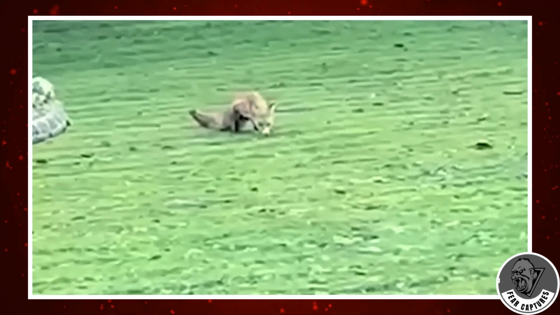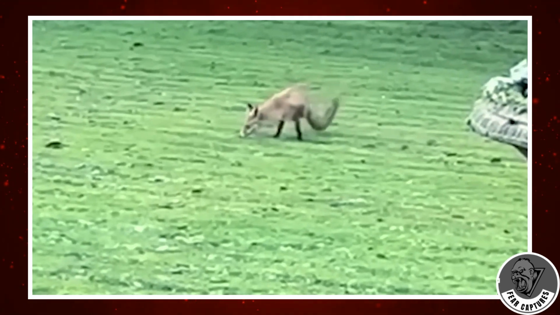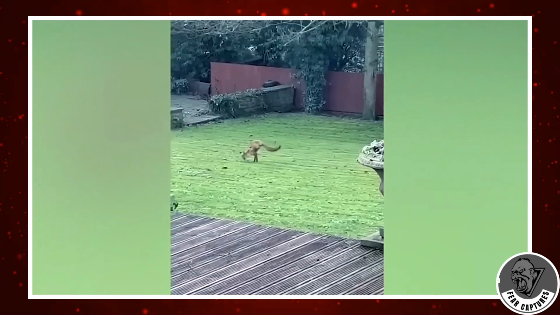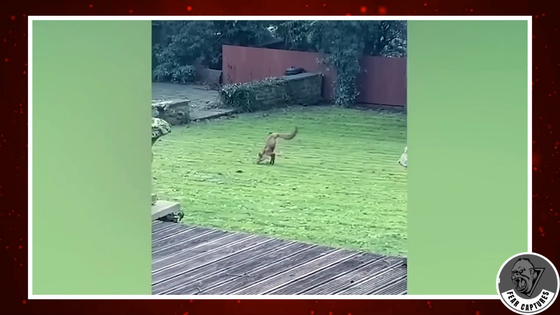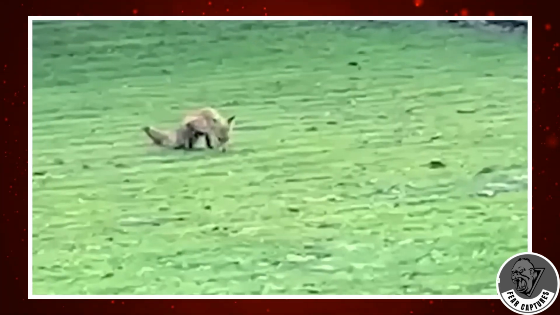A UK resident shot some incredible video of a little, nimble fox in his backyard. The fox had been caught on the man's security camera several times, but the images weren't clear. So the fox entered his garden one day as he was in his kitchen. He thought he would record footage, so he took out his phone. He was a little taken aback by what he discovered.